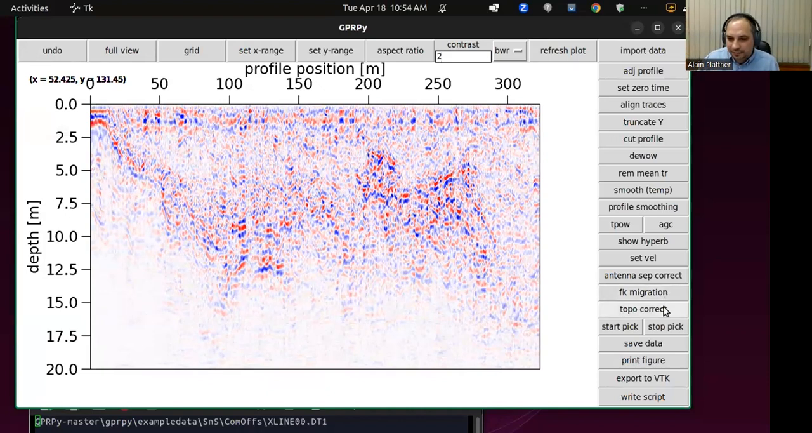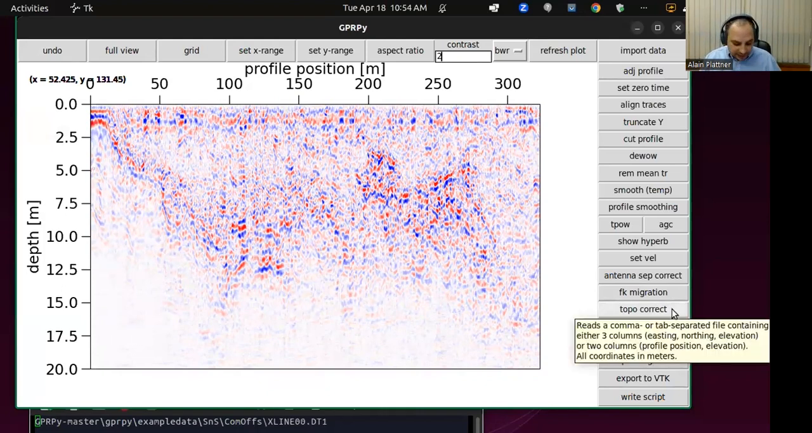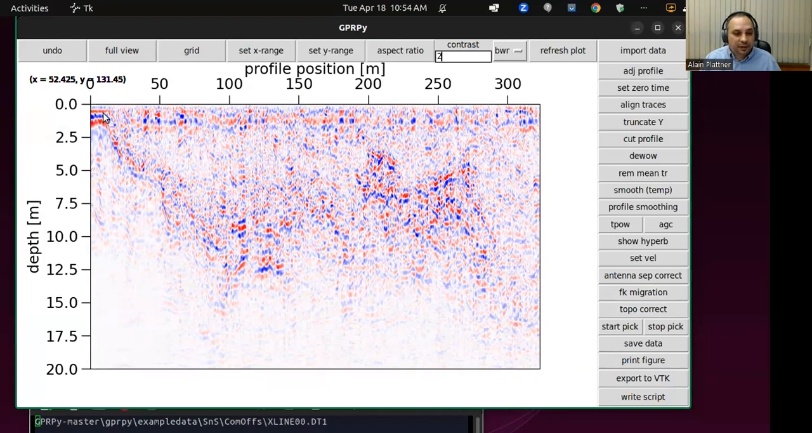But once we did all of that, we want to, of course, correct the topography. The way I implemented this here is that I just move up and down individual traces based on the topography. So it's a very crude, just shifting of traces. And we need, of course, a file with the coordinates. This can be provided in two different ways. One way is a along-profile position, so 0, 1 meter, 2 meter, and so on, and for each of those, an elevation. Another way is you can provide UTM coordinates.